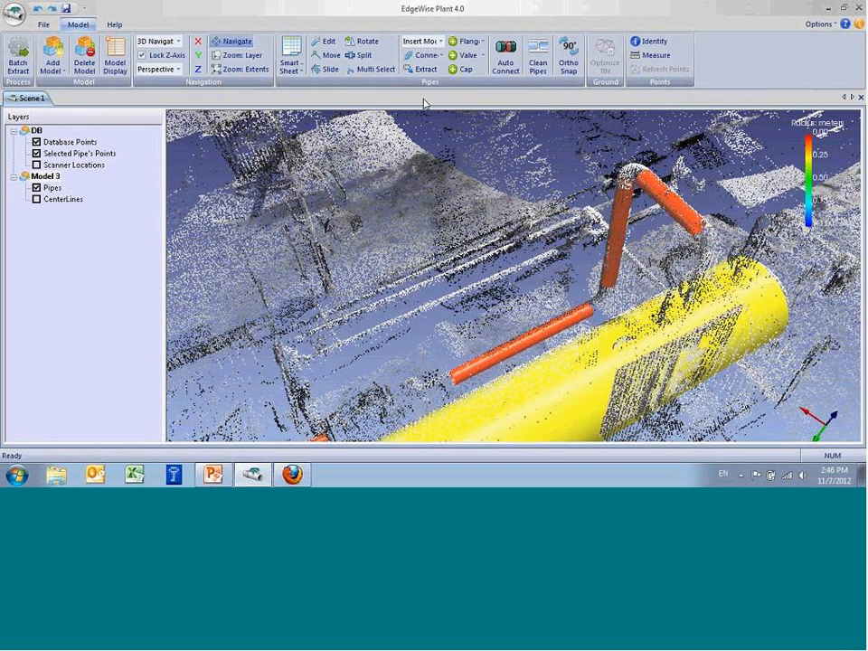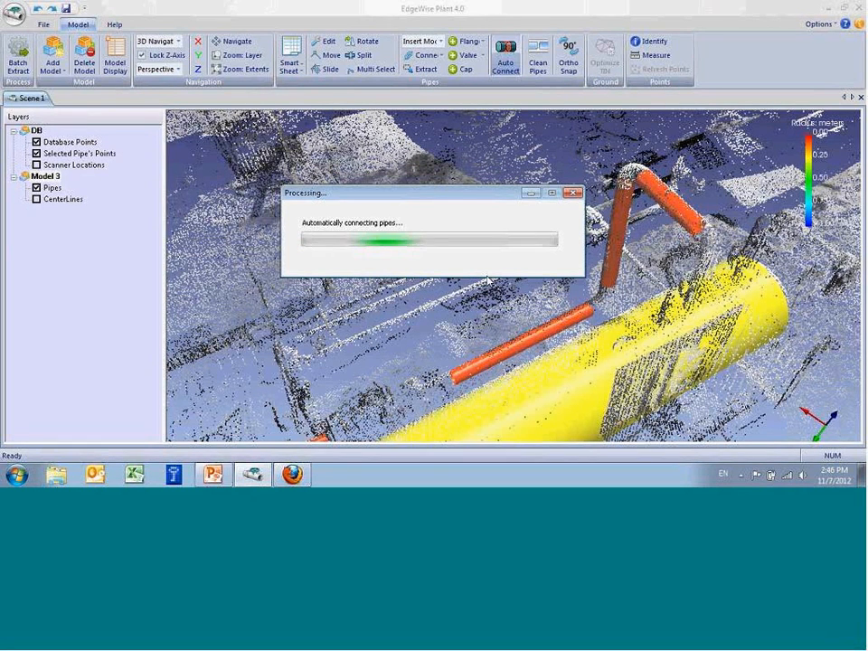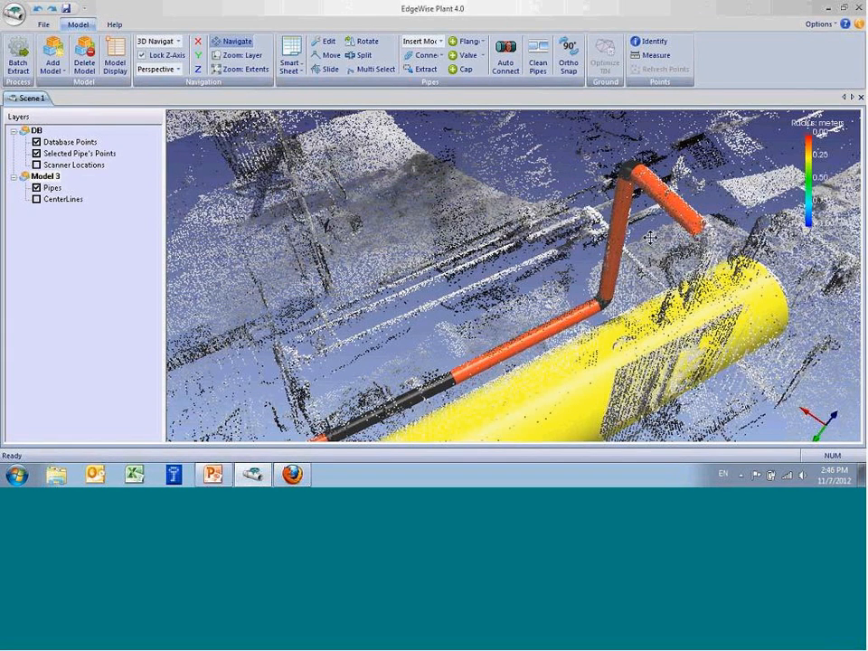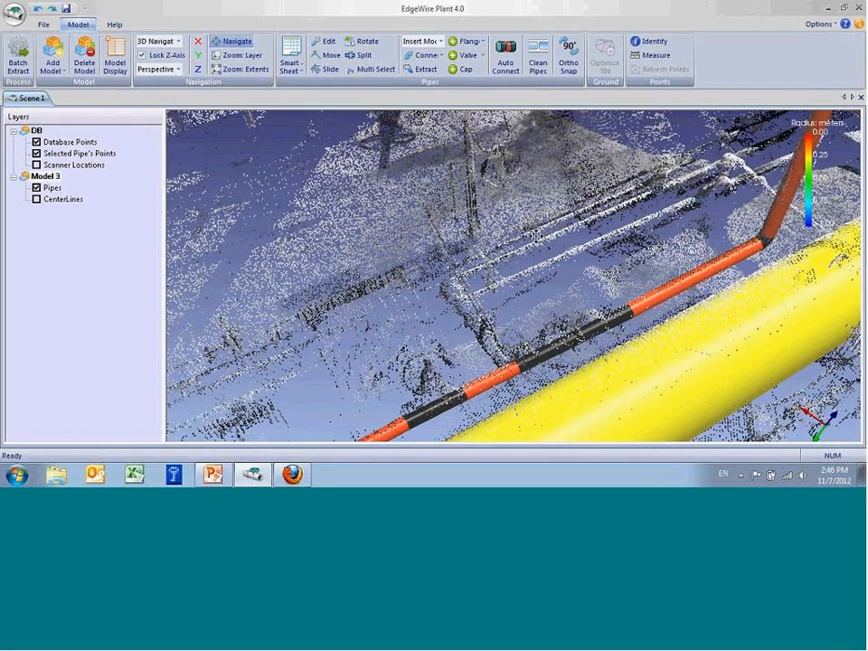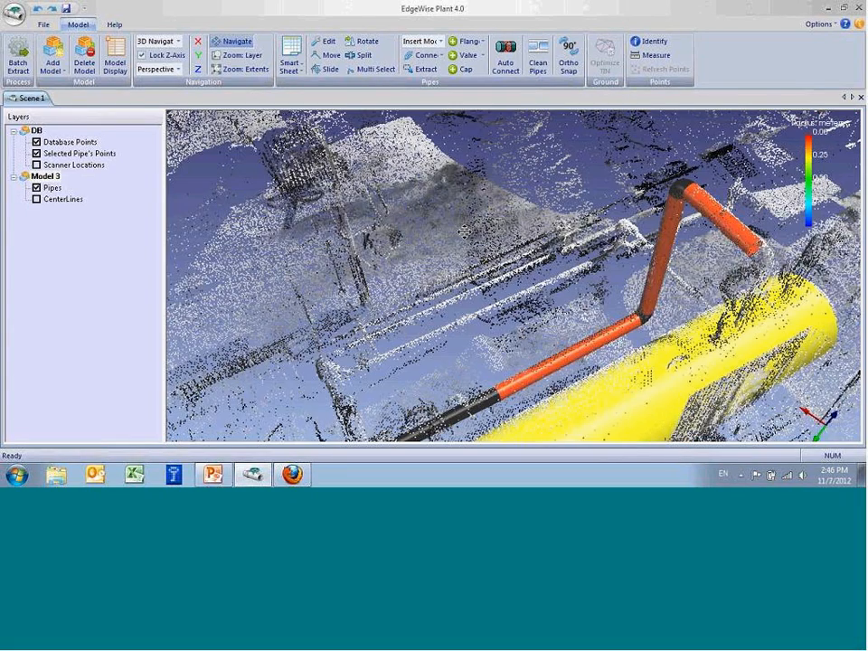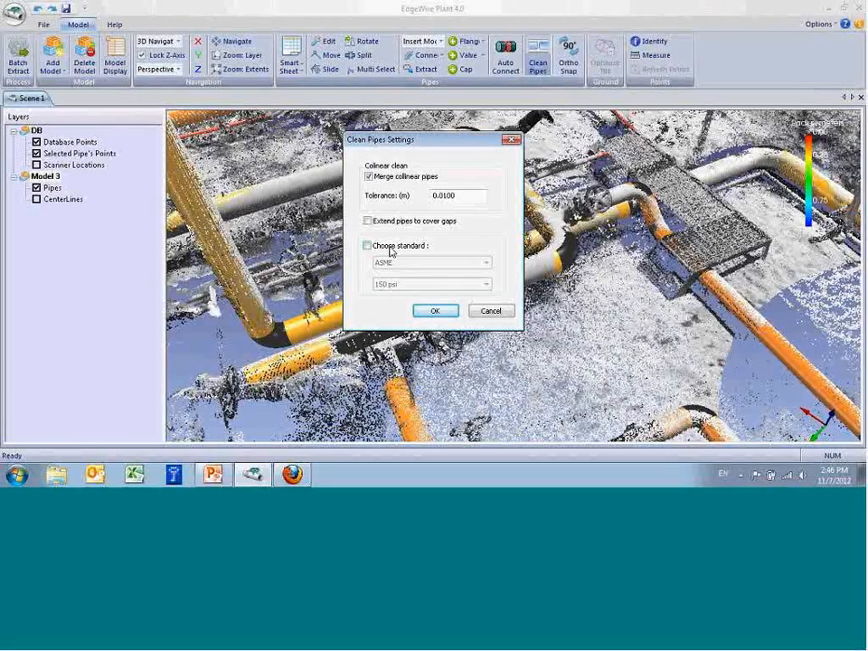When you're extracting missed pipes, the auto connect algorithm makes all the logical connections in the piping network. And then we can clean the pipes and standardize them.